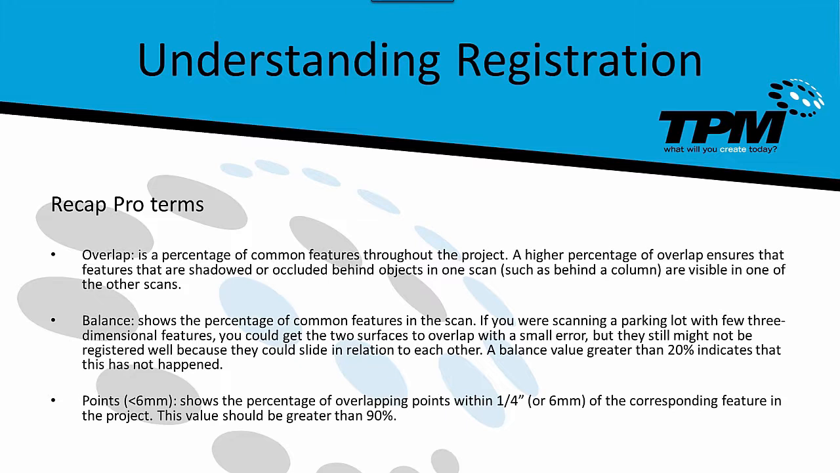But putting together all the scans, provided there's enough overlap, should fill in the gaps that were not recorded by the previous scan. My rule of thumb on overlap is 30% or greater.